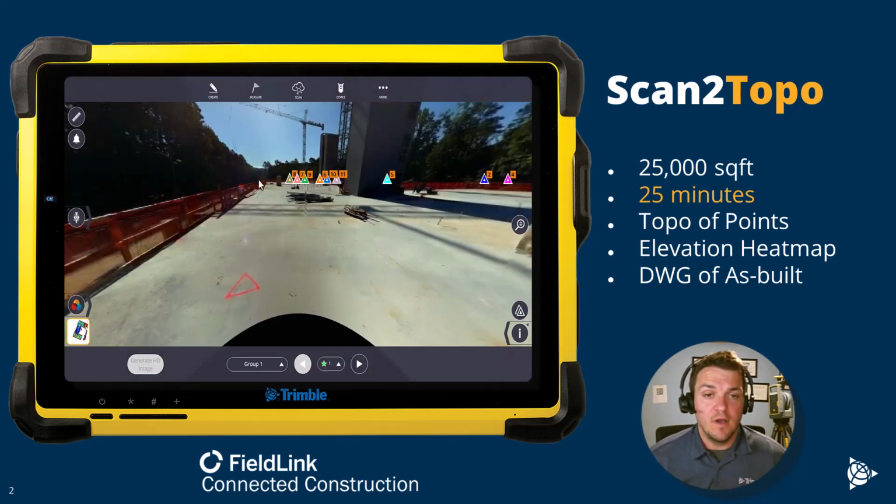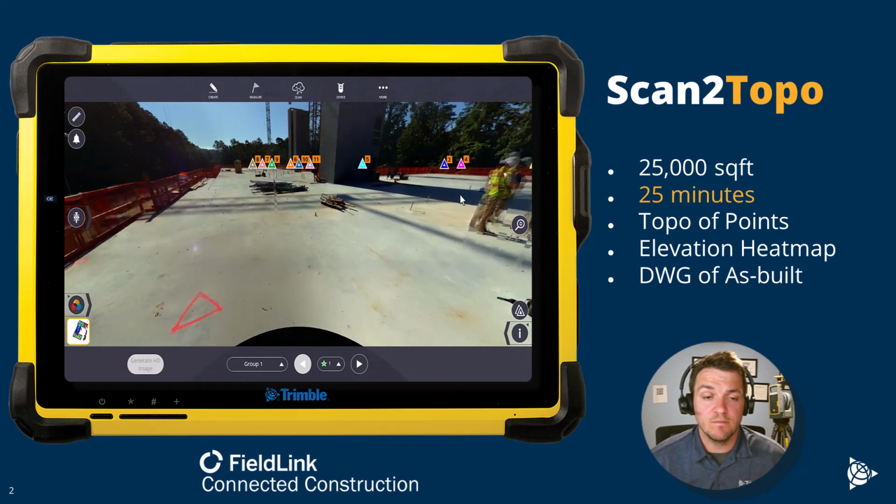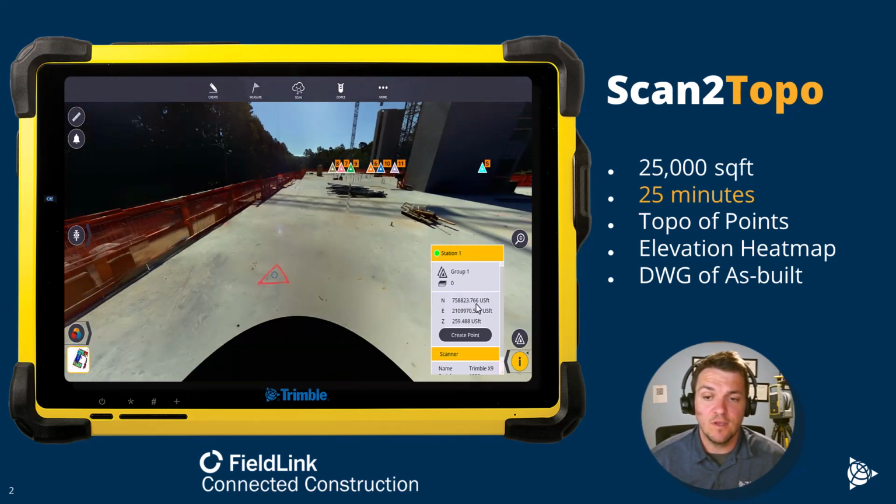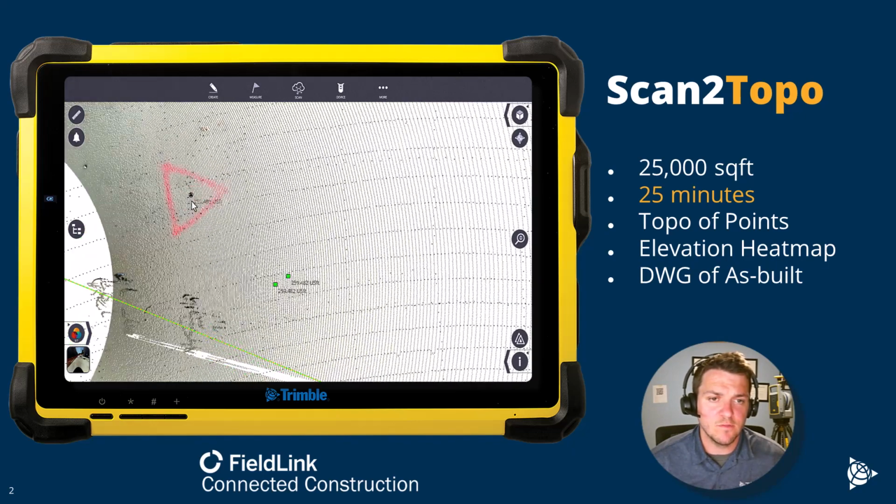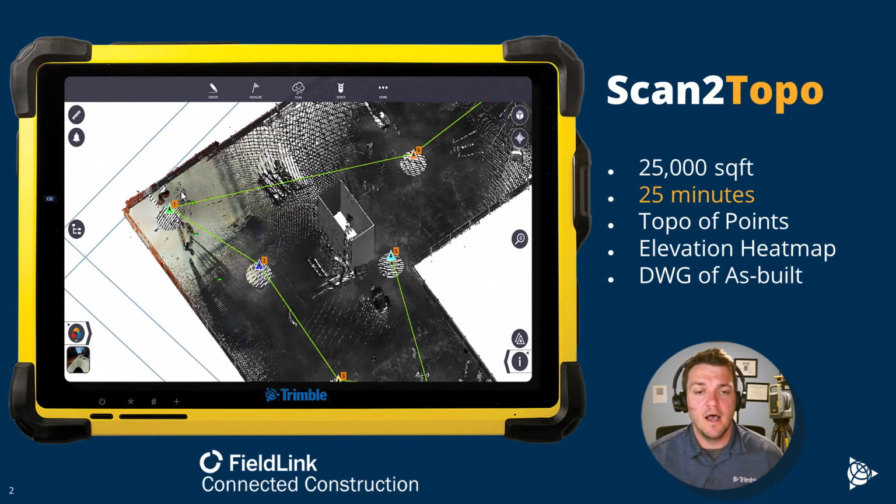In this demo, we actually had the total station set up over here. We're just doing some traditional topo and just measuring out to that. Here you can actually see where we have an elevation stake as well that we're able to match almost exactly, off a couple thousandths.